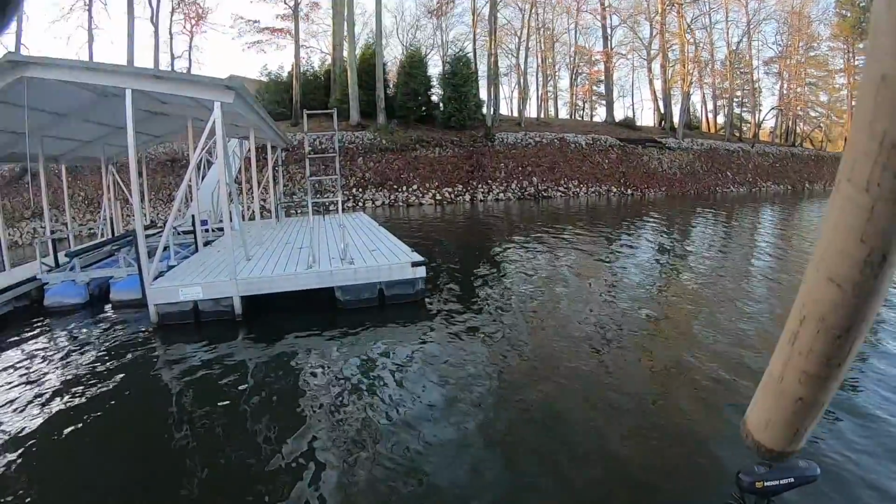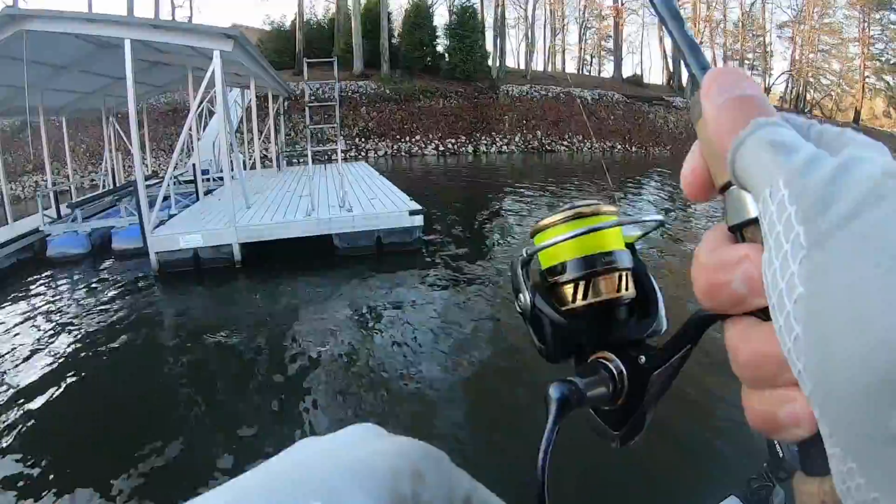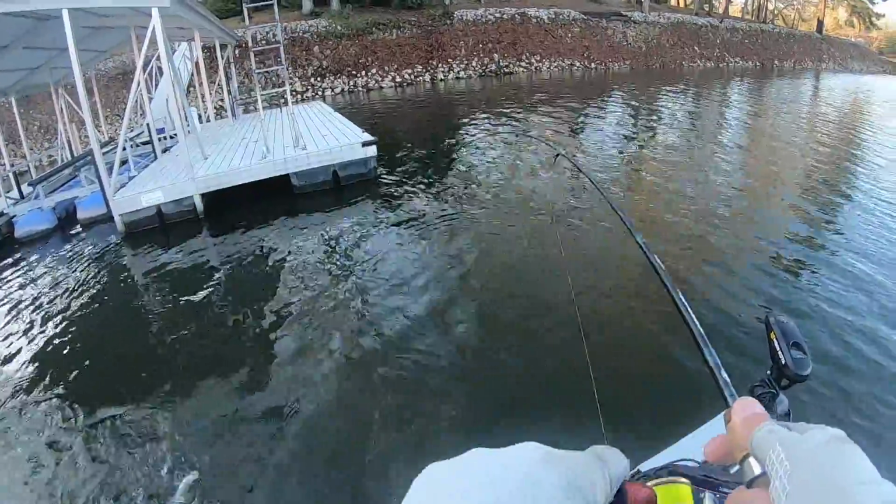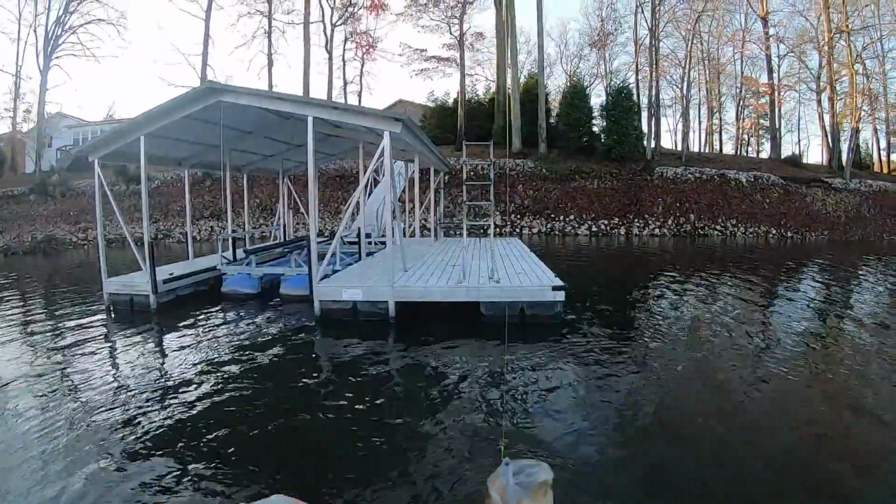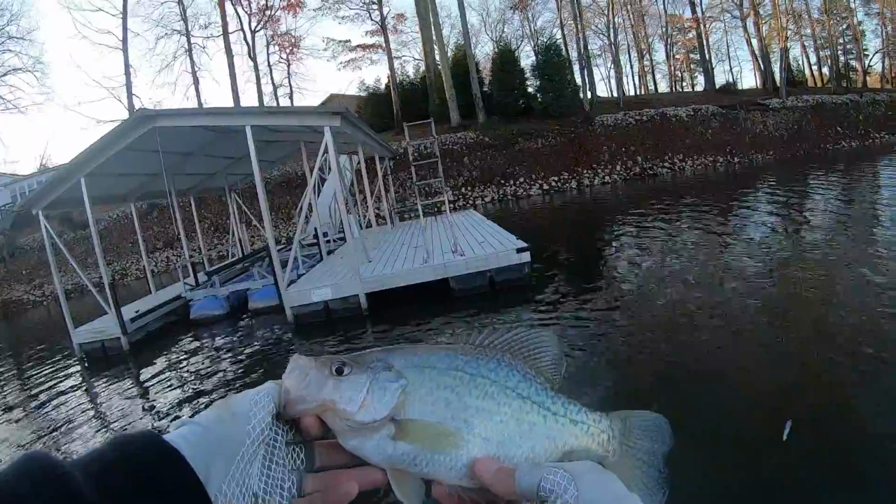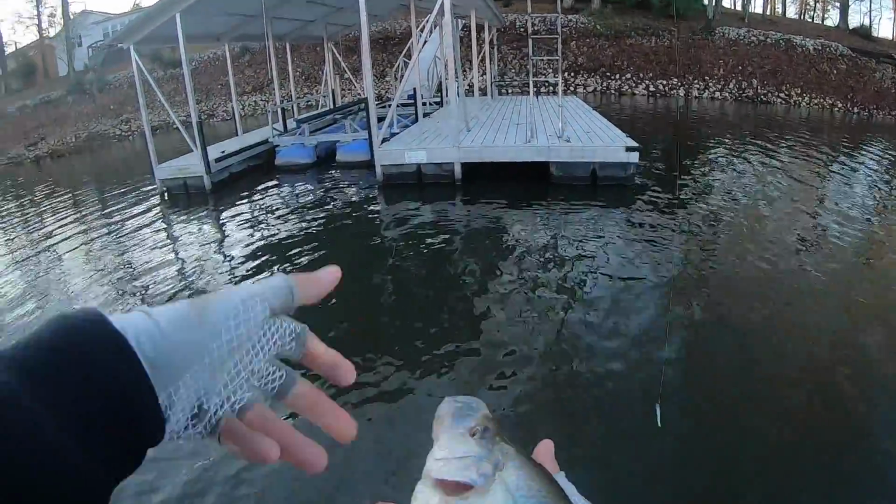There he is. Y'all see that line jump? Thump. They're biting this morning. For a post-frontal day, they are definitely biting. See, that's just a regular black crappie there. No stripe on his nose. Another dang good keeper. That's a pretty one.